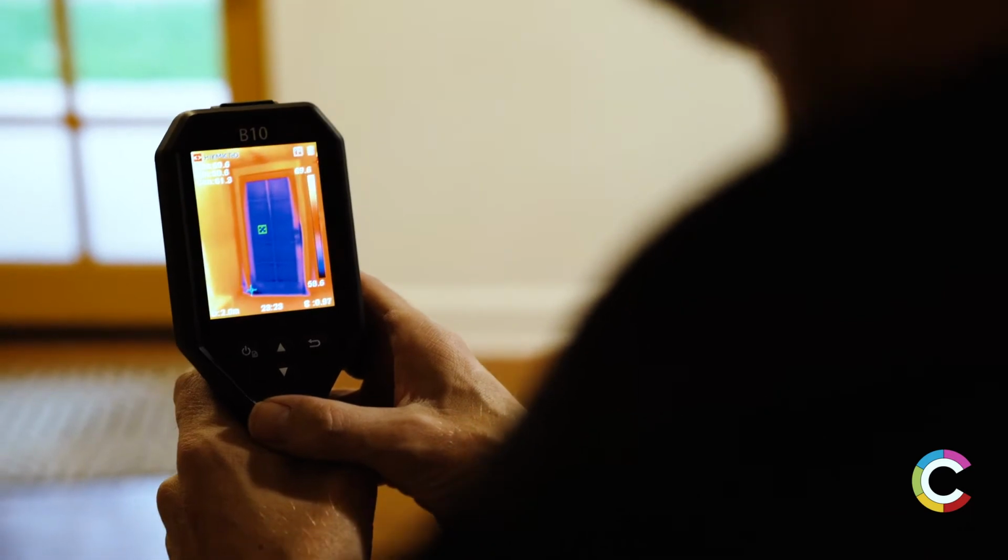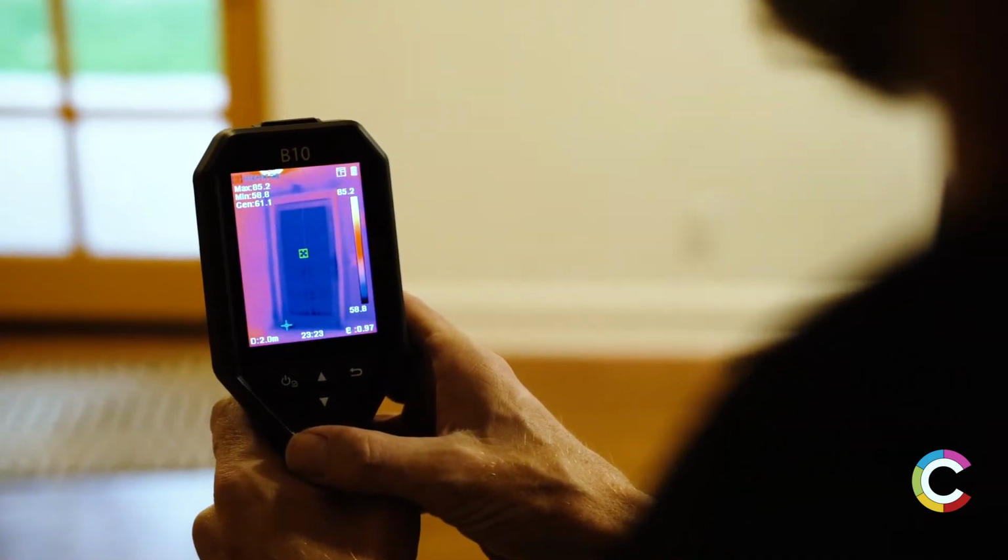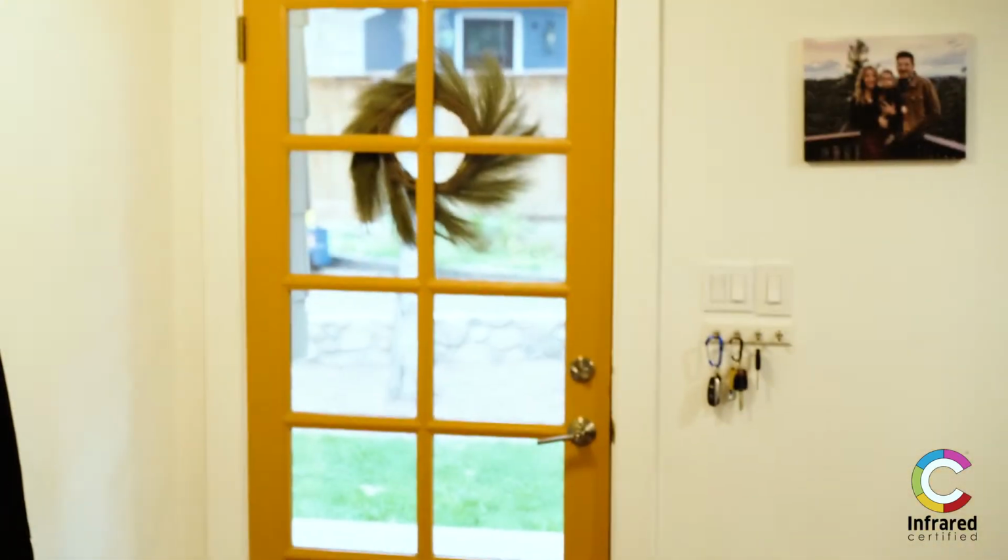Here's how much difference an insulated door can make compared to a glass panel door. You see the front door here is probably 80% glass, and you can see all that cold air coming in.